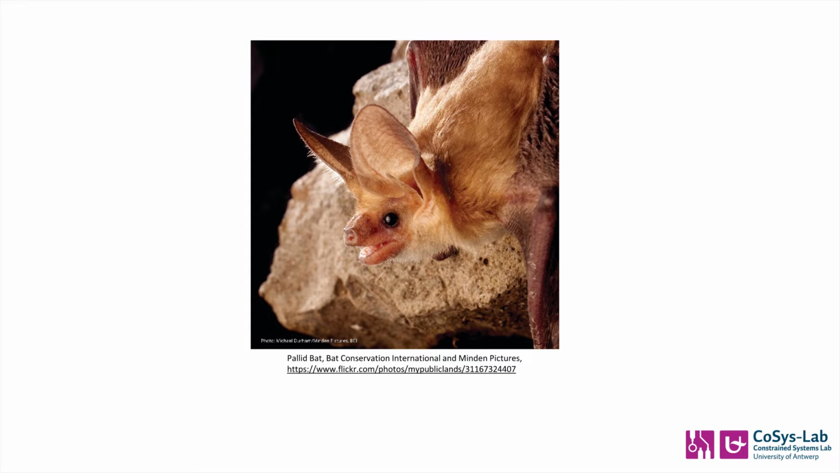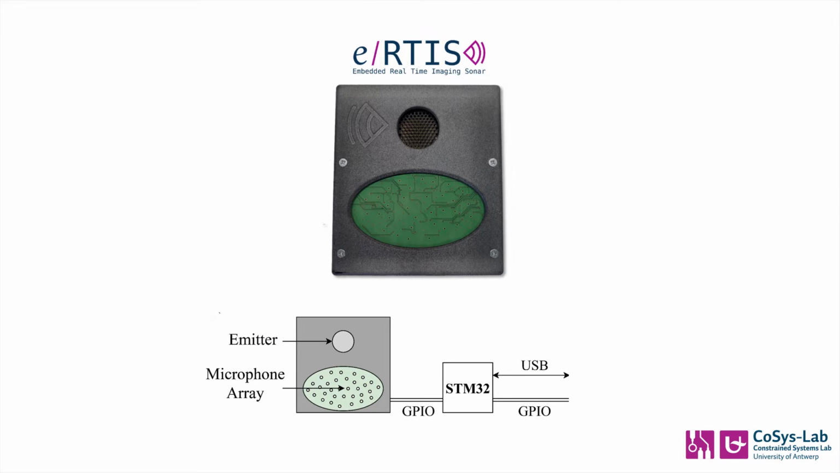Not the simple type to use as a parking sensor on a vehicle, but advanced 3D imaging sonar sensors capable of much more. For many years, these sensors have been in development at our lab, and today we would like to show you our eRTIS sensor, an embedded, real-time 3D imaging sonar capable of high spatial resolution imaging.